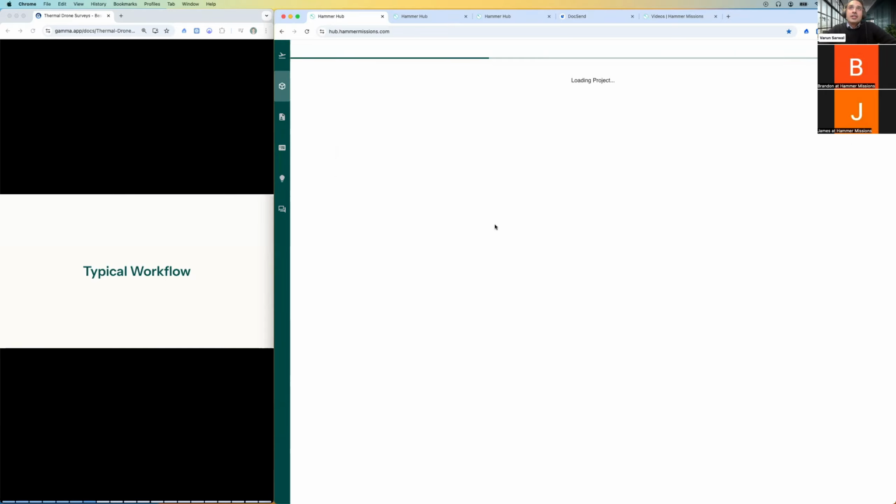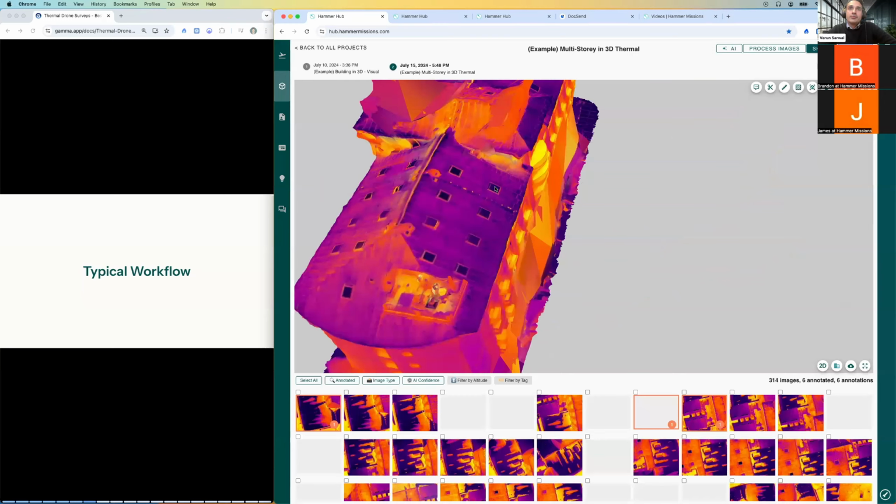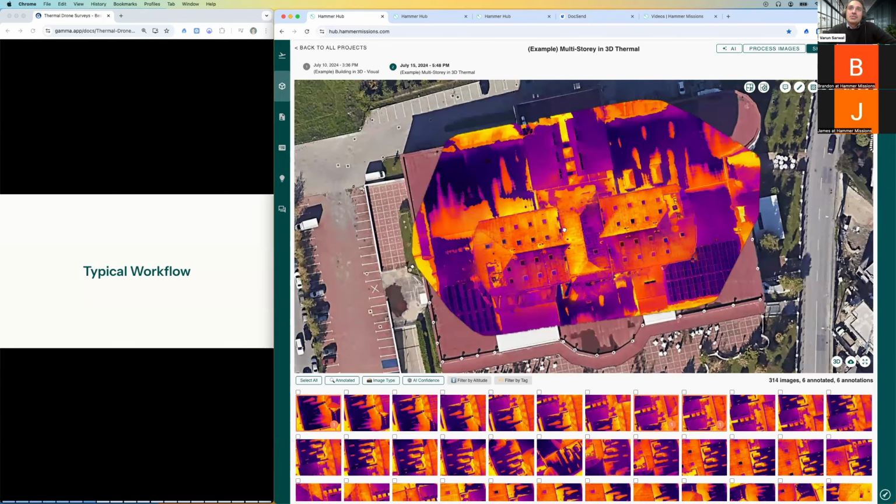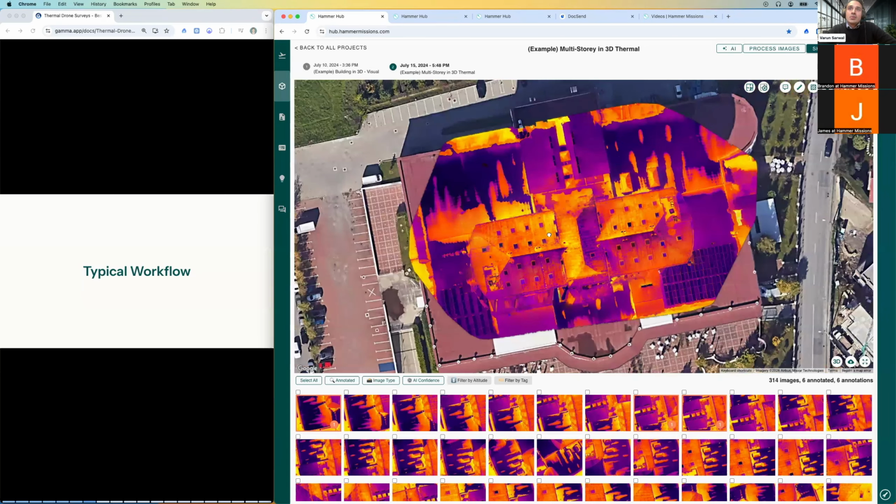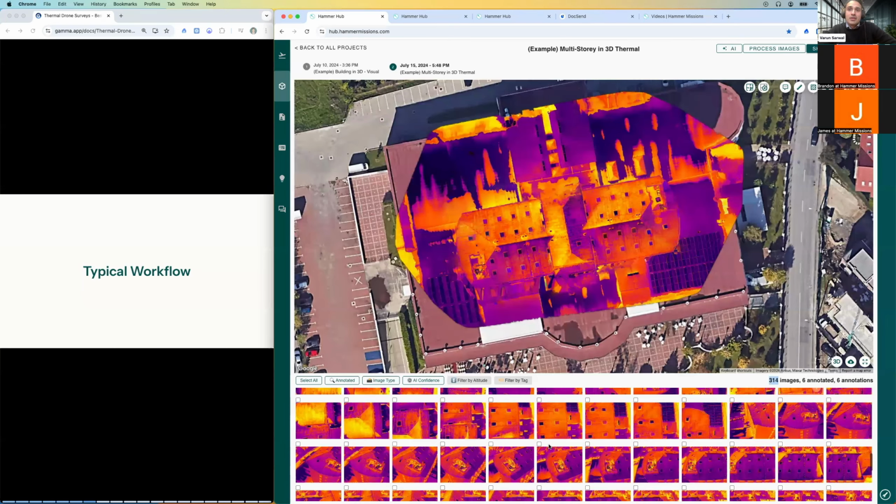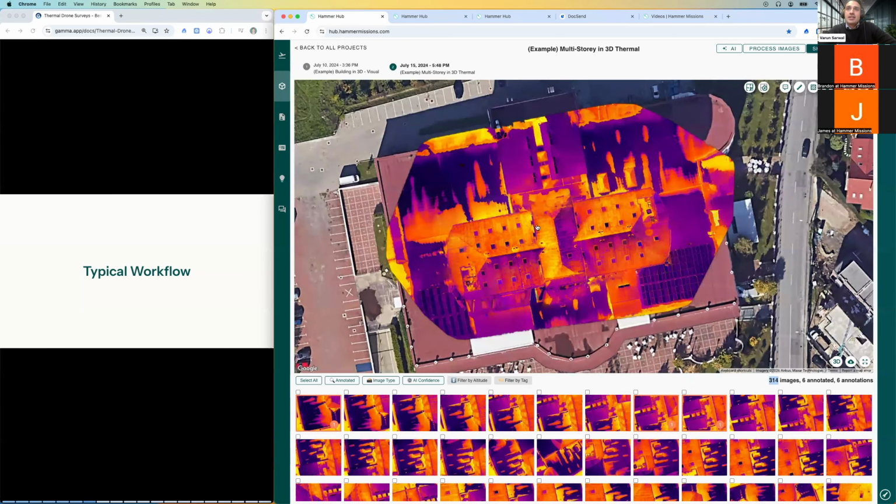Essentially, what you see on the screen is a 2D orthomosaic that's been overlaid. Well, at the moment, you see a 3D model on the screen. Let me just go back to my 2D view. So what you see on the screen is a 2D orthomosaic that's been overlaid on Google Maps. This orthomosaic has been created by stitching together 314 images. All of those images can be seen over here at the bottom of the screen. All of these images were stitched together to produce the 2D orthomosaic. Not only that, they were also processed together into a 3D model.